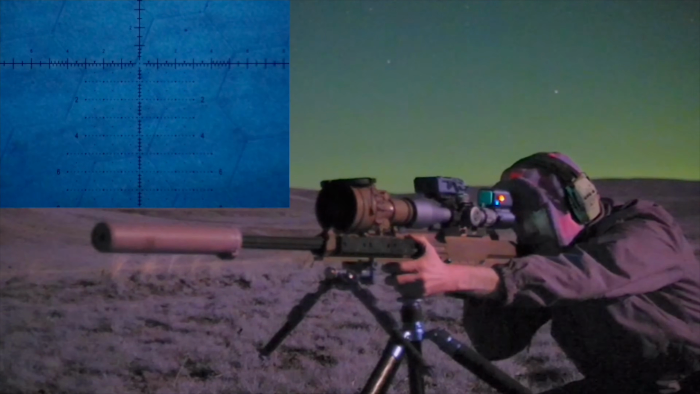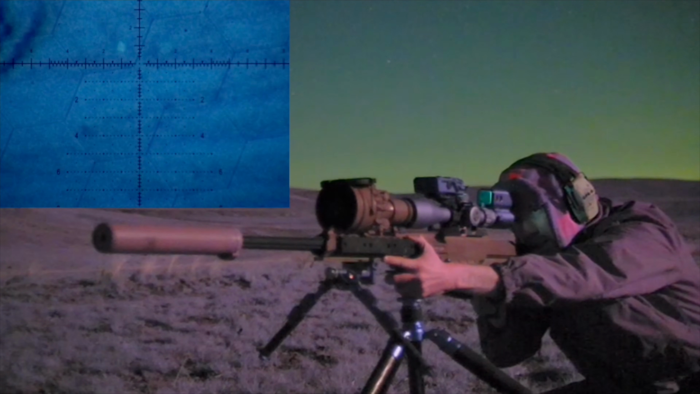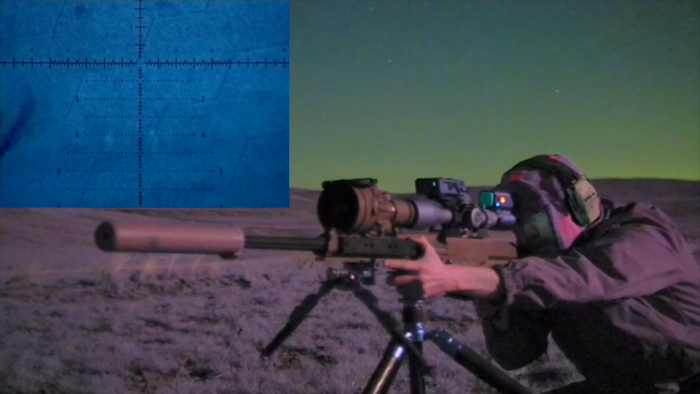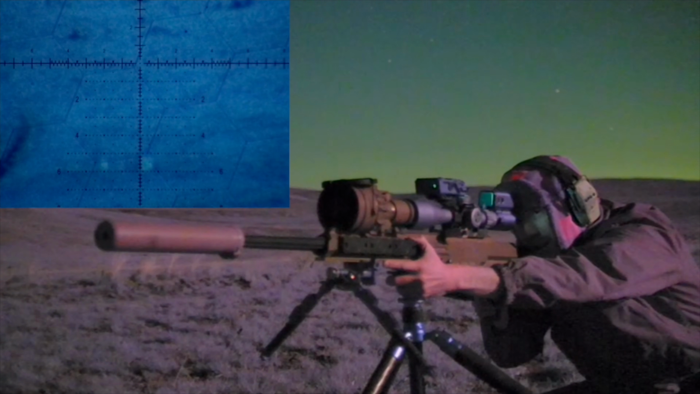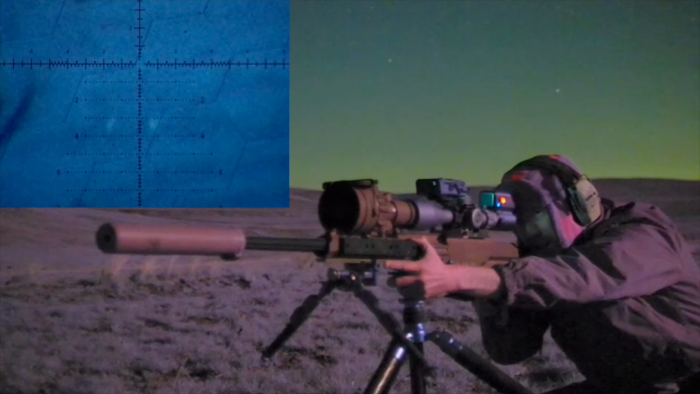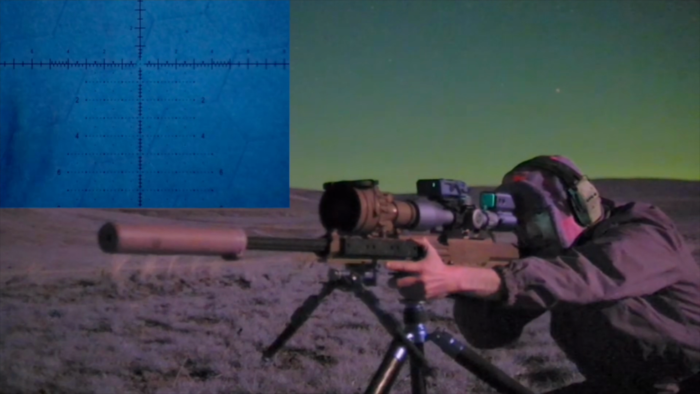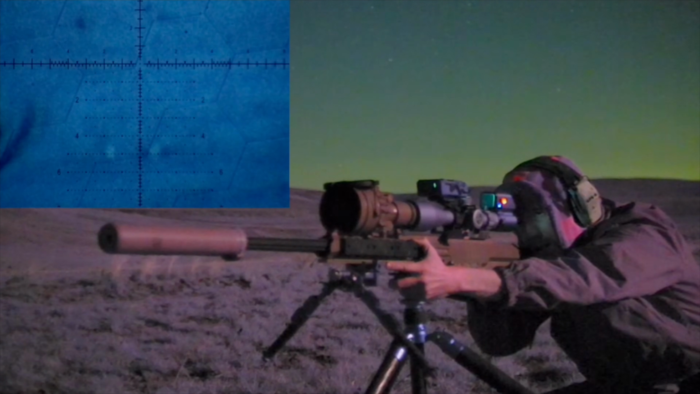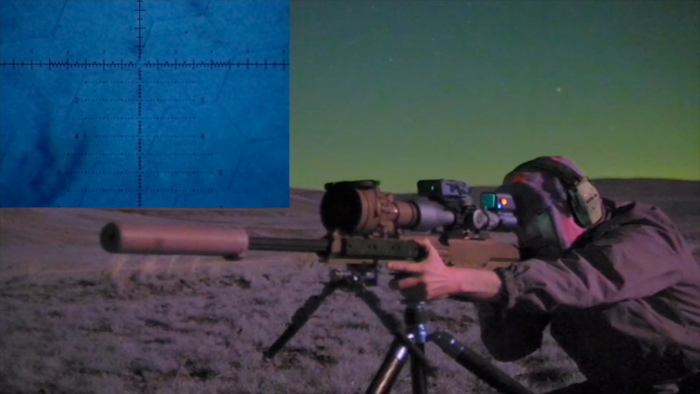All right, 922 yards, up 5.6, left 0.2, full size IPSC. Impact. Impact. Impact. Off the left edge. Impact.